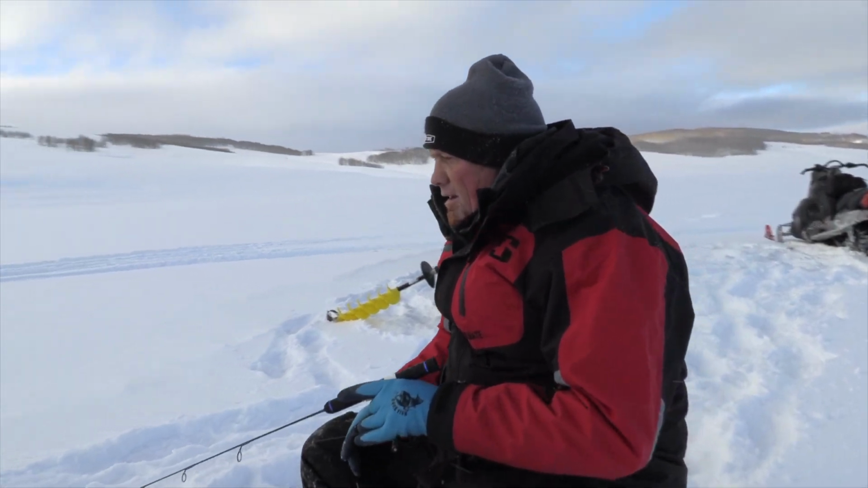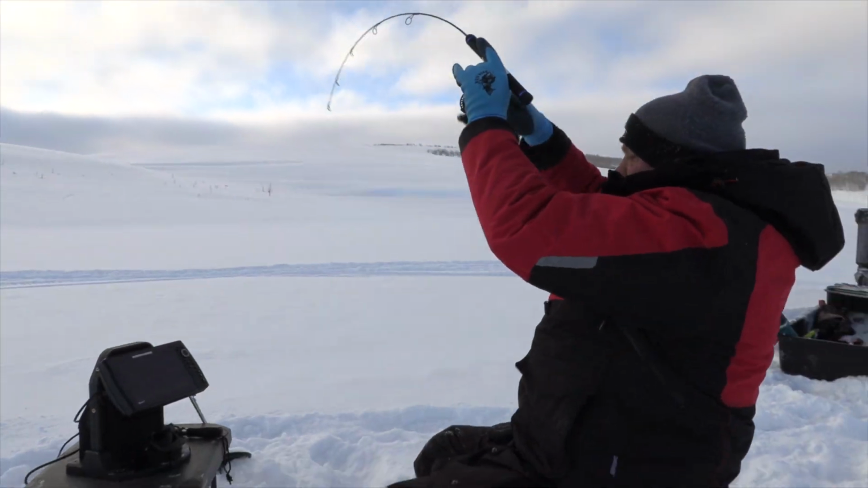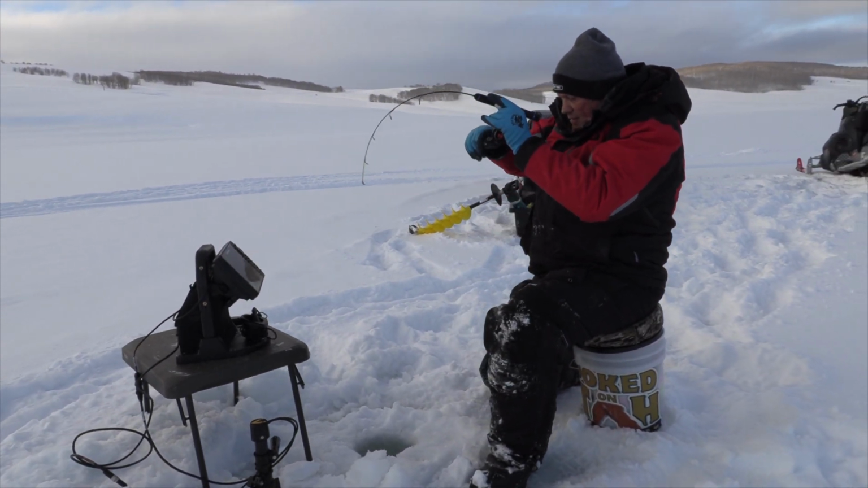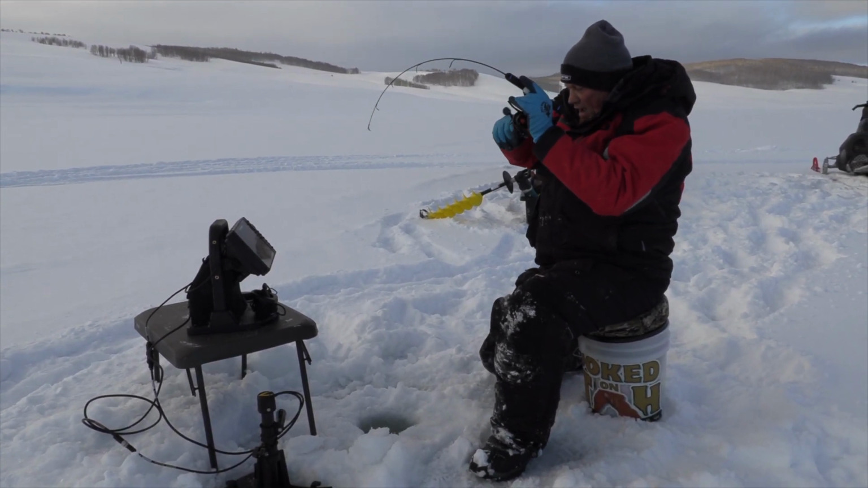Ooh, he's coming in hot. There we go, fish on. First fish of the morning, I love it. On the new Mega Live. Ooh, he feels pretty good. There's about 10, 12 inches of ice.